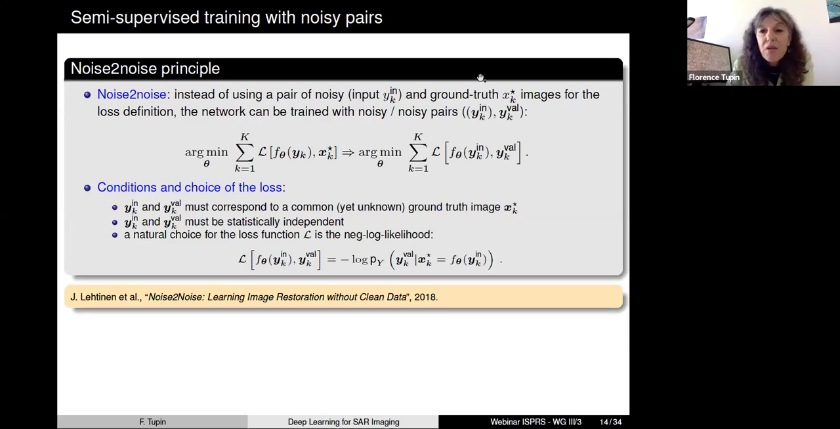Instead of using pairs of ground truth and noisy images, if you have access to pairs of noisy images of the same area, the training of the network will be the same. If you have enough samples, the parameters that you will obtain for the network will be exactly the same if you train on the ground truth image or if you train the network using another noisy realization of the scene. Of course, you have some assumptions that have to be verified to be able to obtain these results.